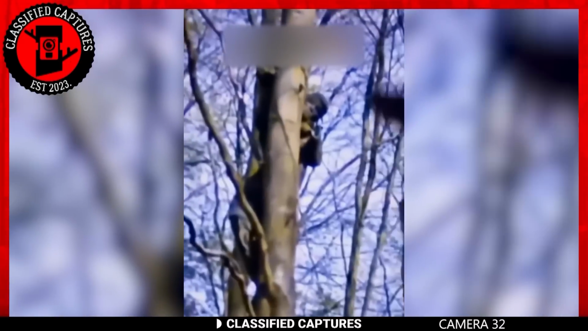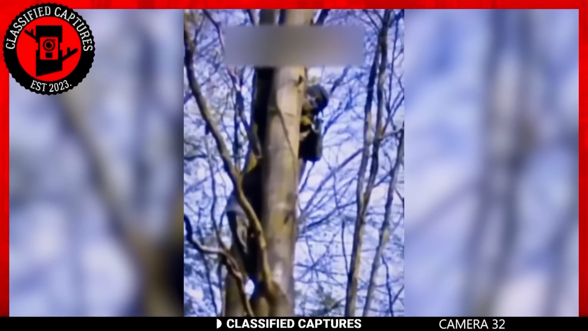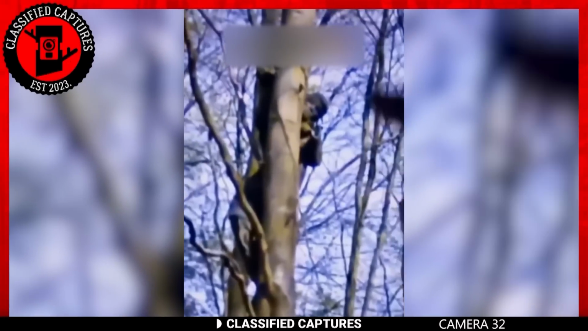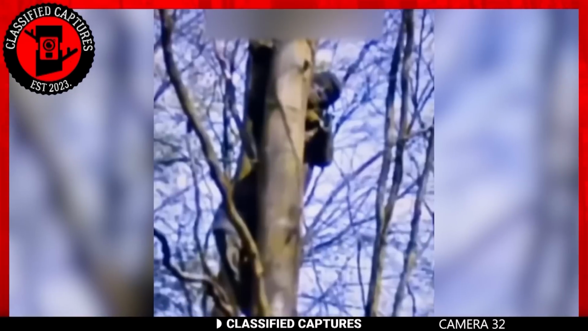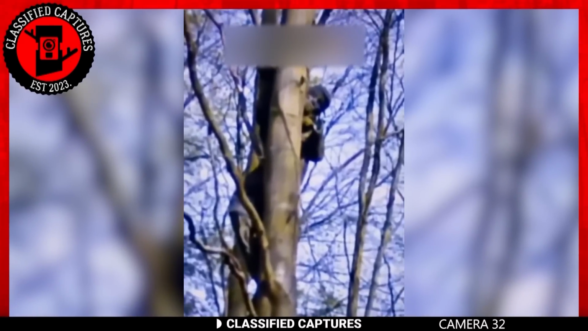Out of nowhere in this forest, a strange figure appears. It's like something from another world, all strange and mysterious, and it's high up on a tree. At first glance, this figure looks kind of like a person, but its features are all blurry and hard to make out. If you saw this in real life, you'd probably get some severe chills.